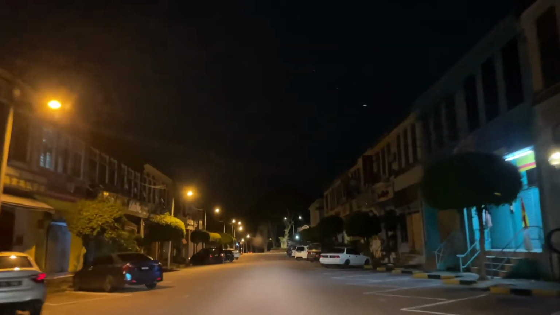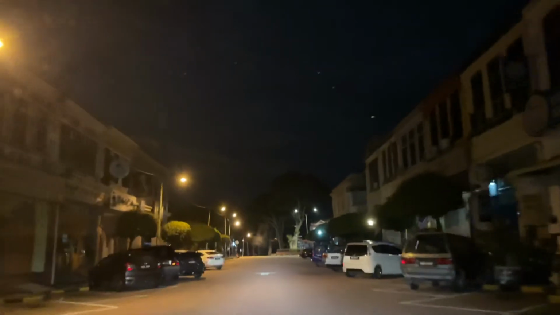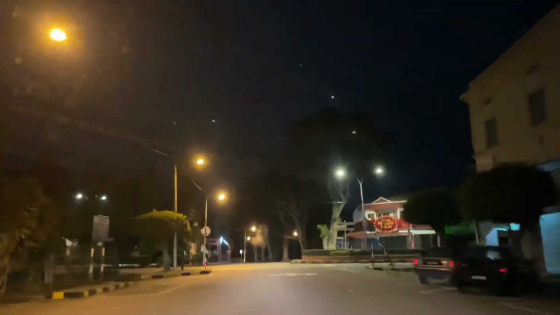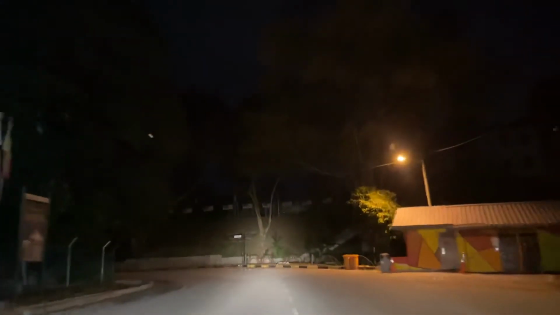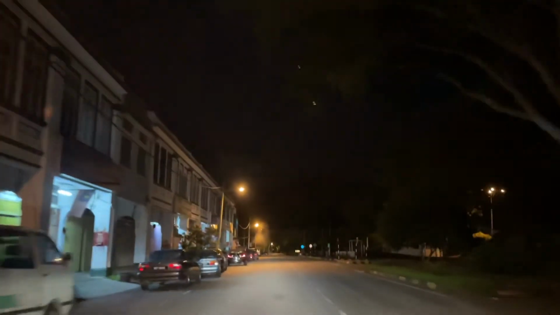Is this a one-street town? No, actually it isn't. There's about 4 streets, I believe. Quiet, isn't it?